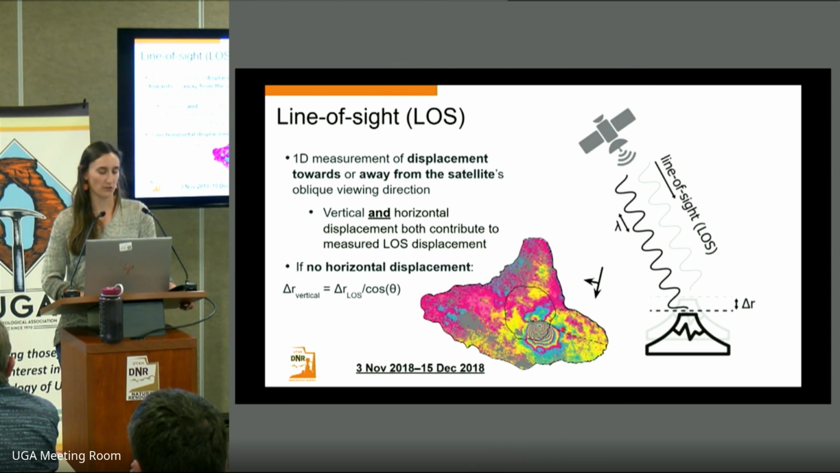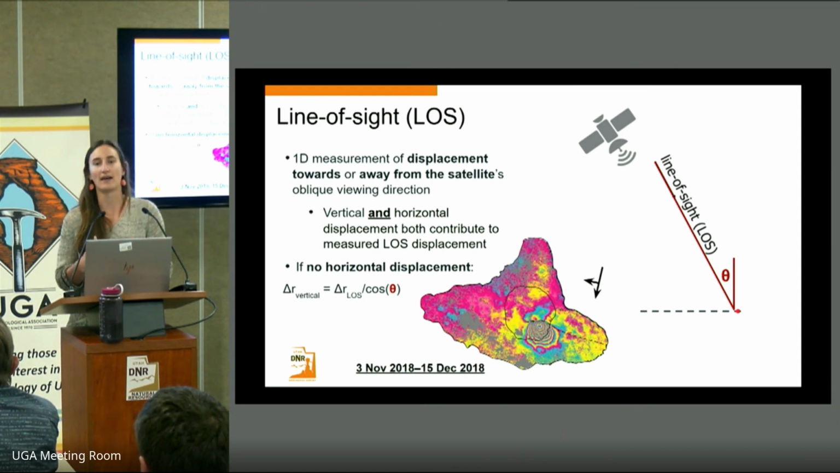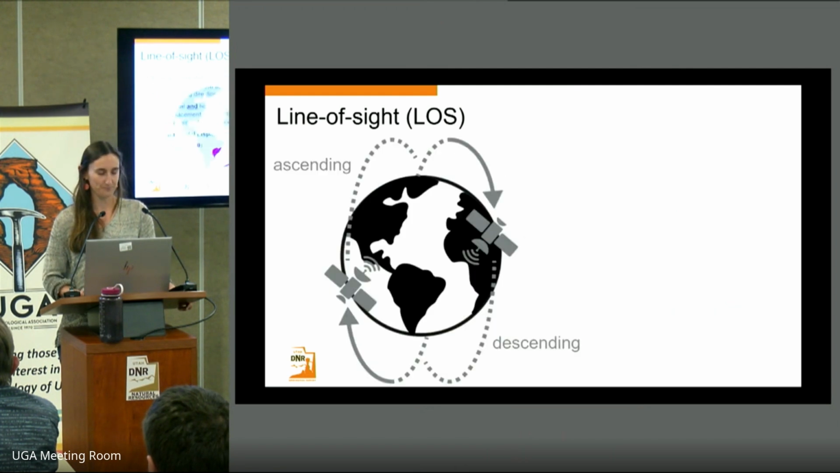some eastward motion. There is a simplification that we can make where if we assume that there's no horizontal displacement, like if we have land subsidence in some areas, we can assume that if we divide our line of sight displacement by a certain factor related to the direction the satellite is looking, we can obtain a pseudo vertical displacement, but there may be some bias if we make this assumption and there is horizontal displacement.